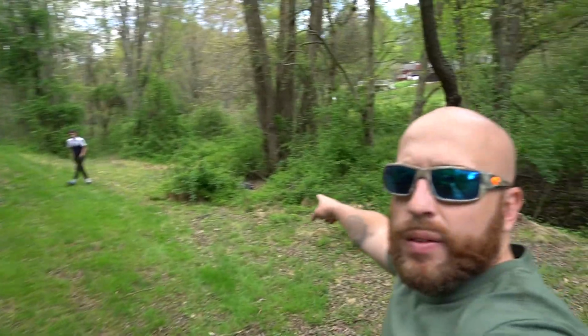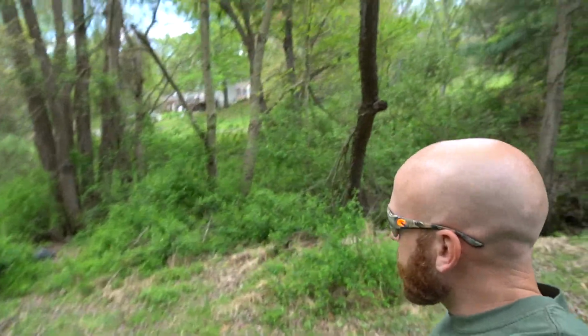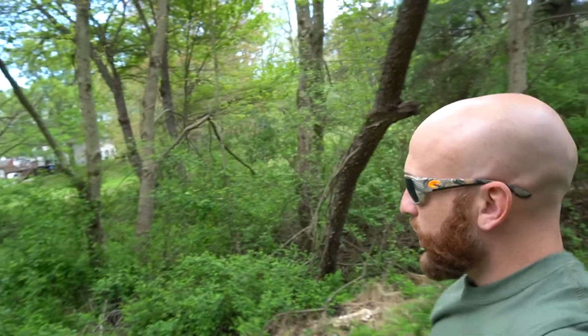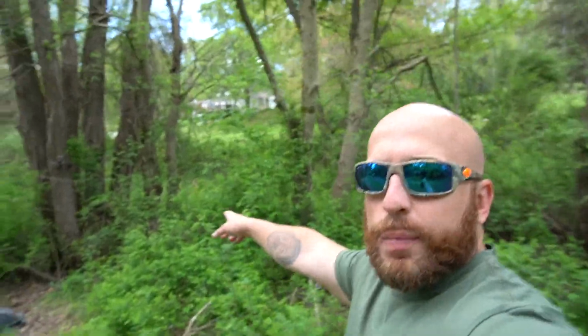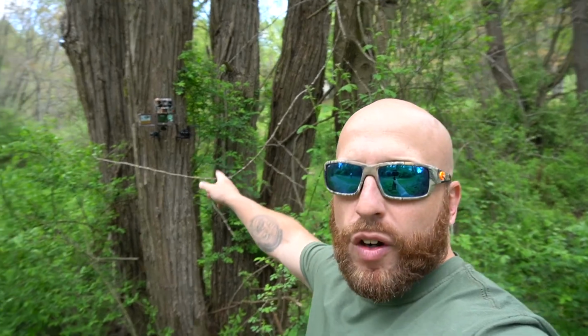Still lighting up. I don't know if you guys can see it too good, but as I move, that red light will come up on the camera to let you know that you got the trail cam set right and that you're in frame. That's an awesome feature the Brownings have. It makes it a lot easier to set up, so you know you're not going to miss anything.